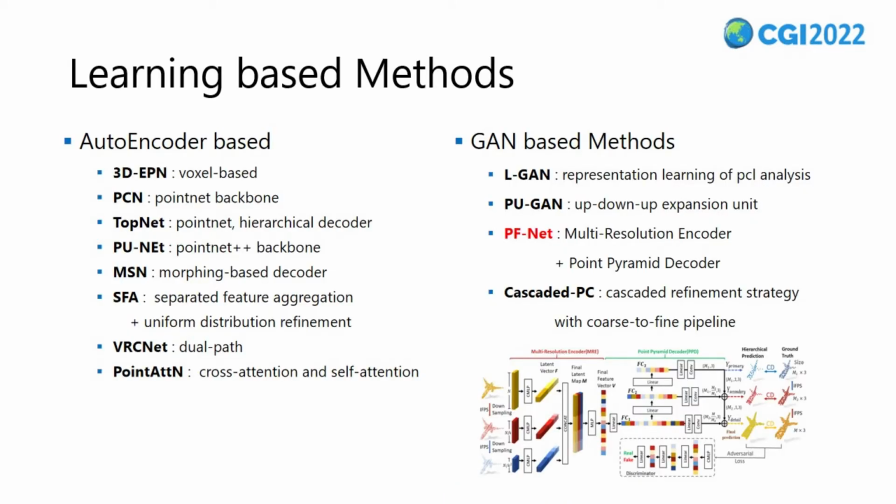Recent learning-based methods are all generative approaches and can be grouped into two main categories. One is based on autoencoder and the other one is based on GAN. However, the generative ability of the combination of these two frameworks still remains unclear. We follow the GAN-based state-of-the-art framework called the PFNet. It introduced a multi-resolution encoder and a point pyramid decoder as generator for shape completion. PFNet shows the most realistic completion results compared with high-quality 3D datasets.